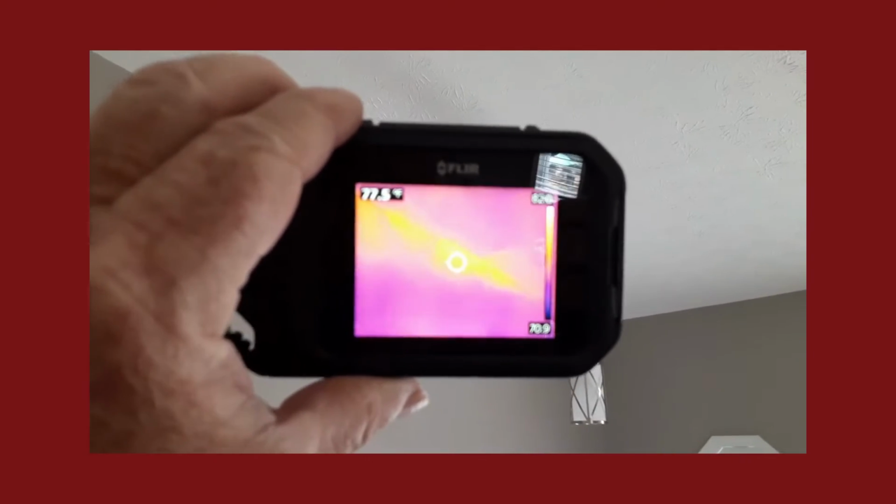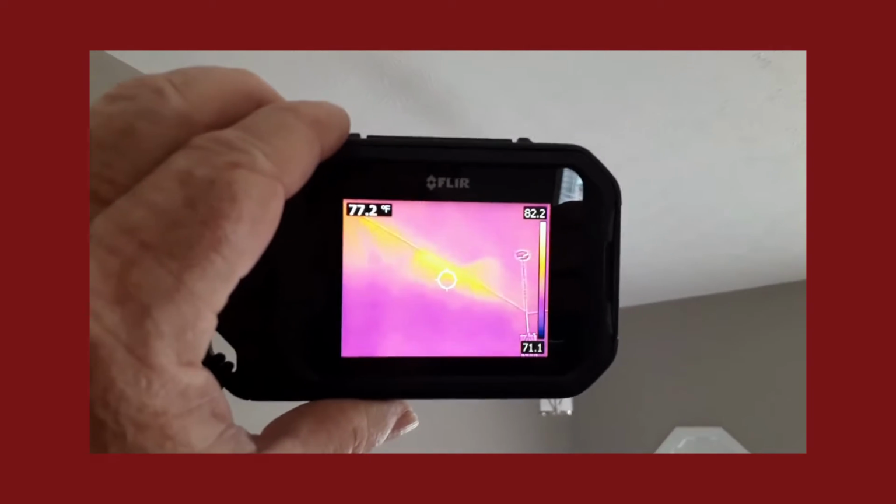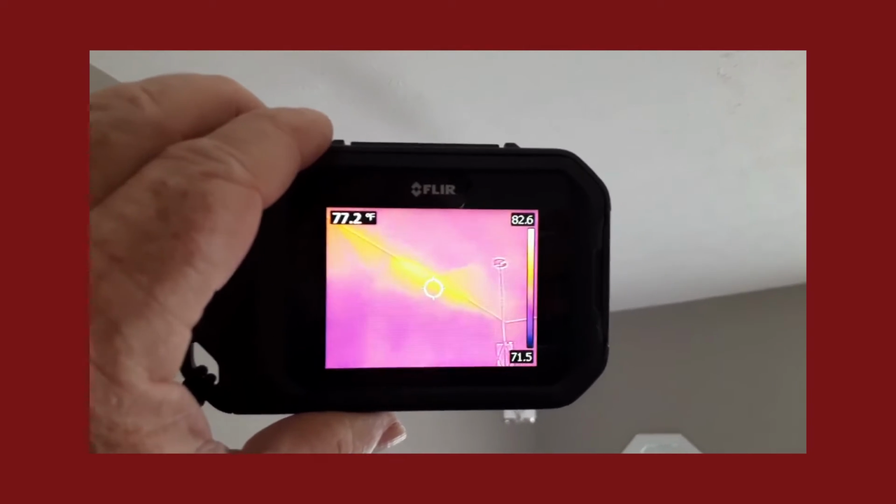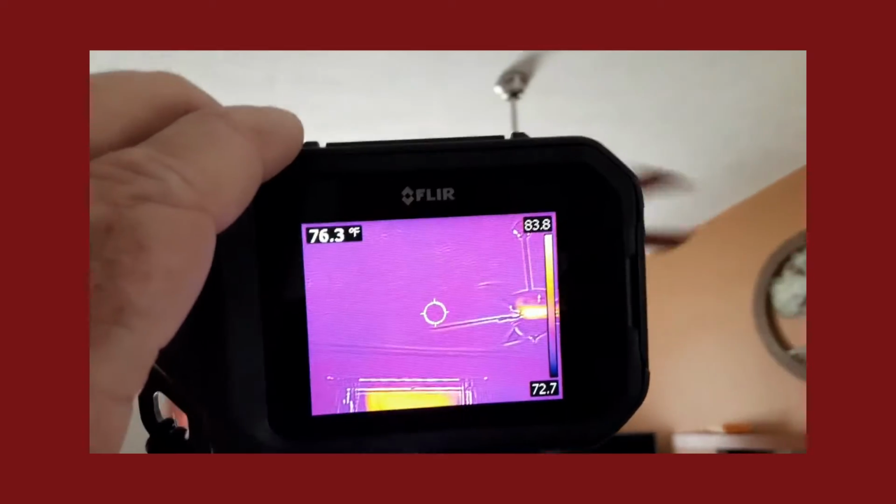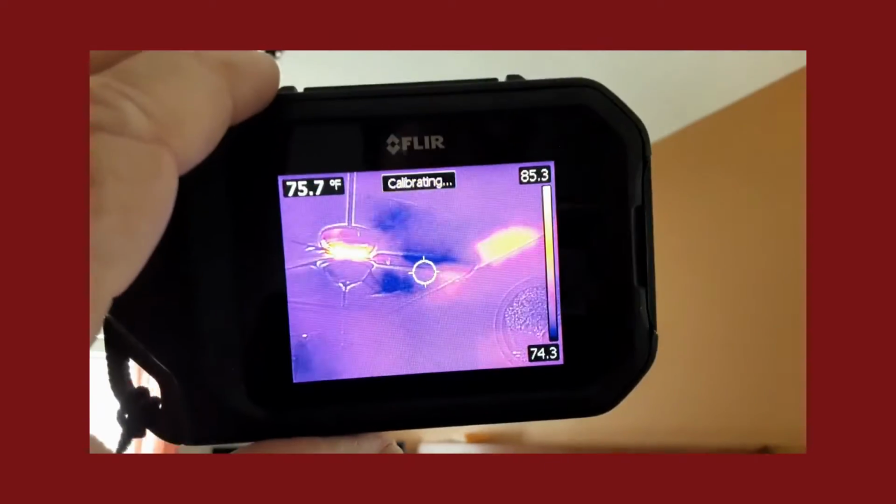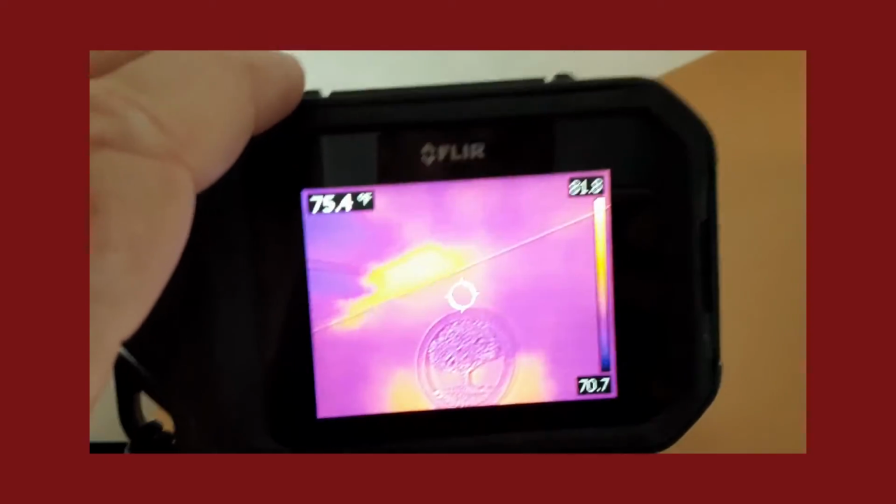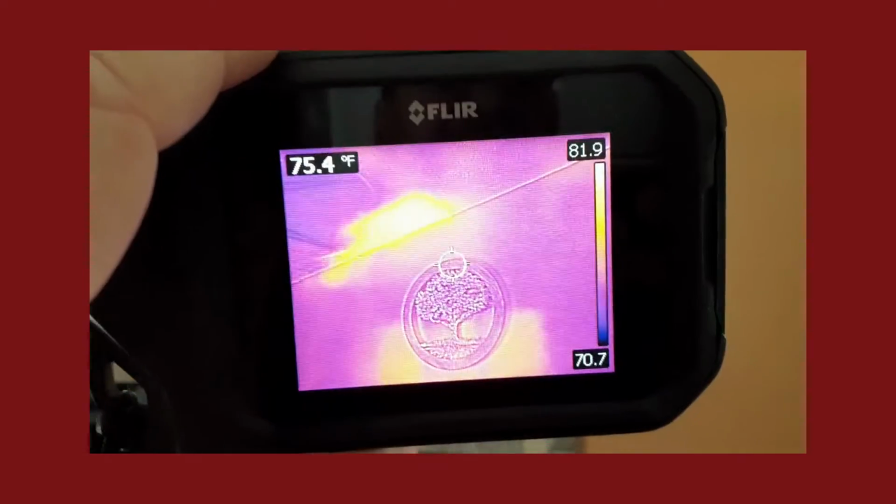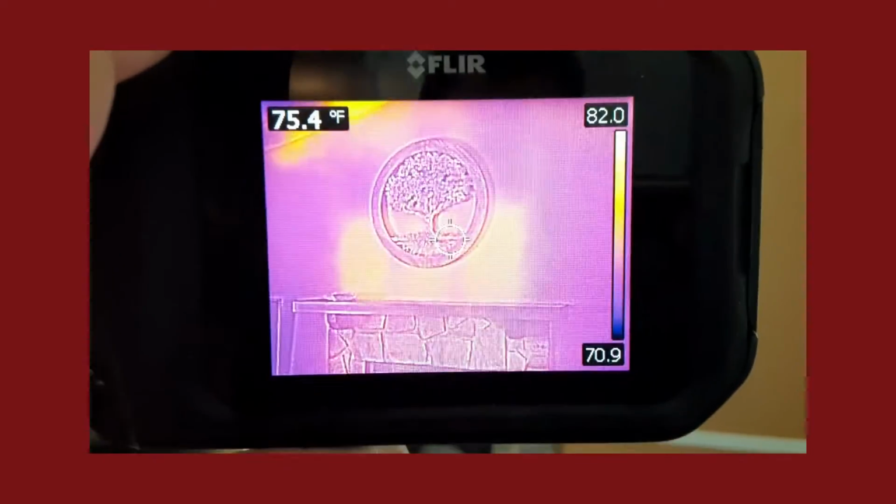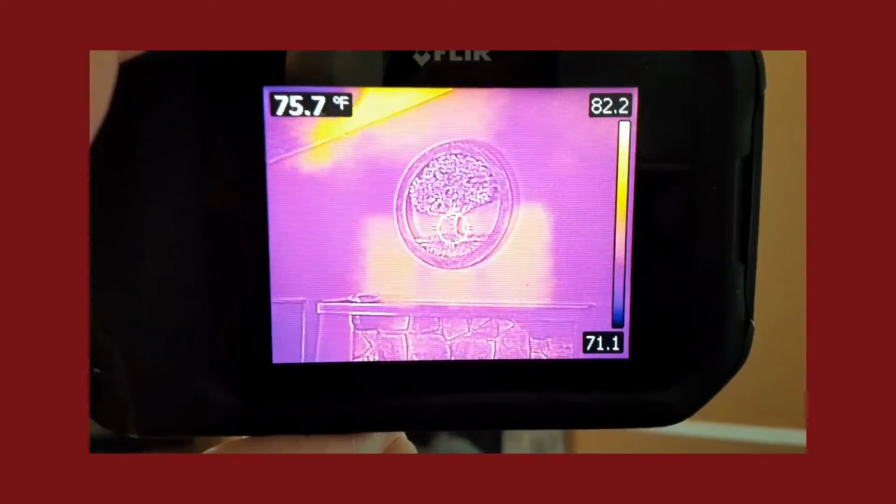You can see the insulation is kind of sparse there, which is typical for a gable wall. The insulation may be pulling back a little bit, allowing the heat to get in on the top side. And there's the heat from the ceiling fan, and then you come over here and you've got a big hole where some insulation is missing right above the fireplace. And you've also got some insulation missing right there at the fireplace.